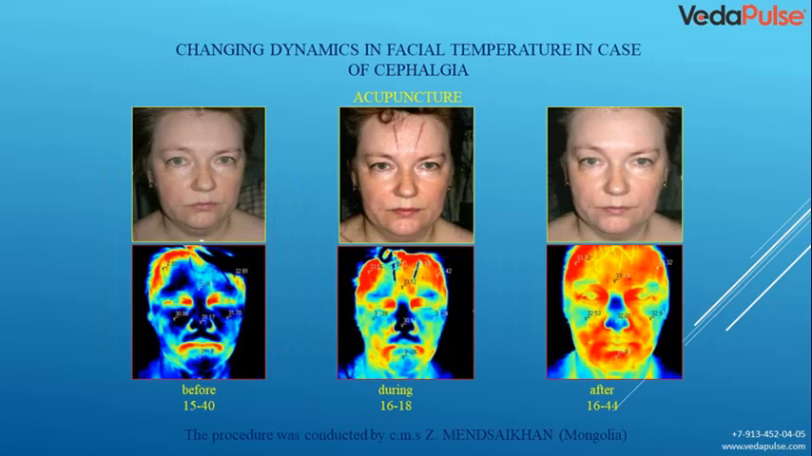Changing dynamics in facial temperature in case of cephalgia. This patient was brought to me by a doctor from Mongolia. She is diagnosed with cephalgia. He wanted to use acupuncture. I was offered to make her screening before. Note that this was performed before the procedure. Then she underwent acupuncture all over her body. Notice how much the face's temperature field has changed. And after. The time is indicated at the bottom. And then we see how her face temperature has changed dramatically. We removed the muscle spasms. Pay attention to the portrait. She already has a completely different emotional state.